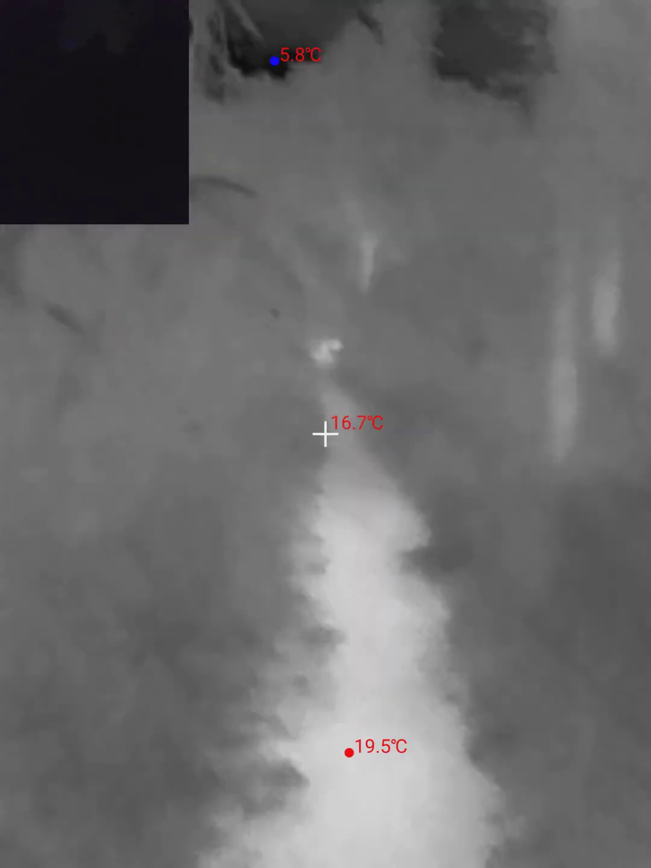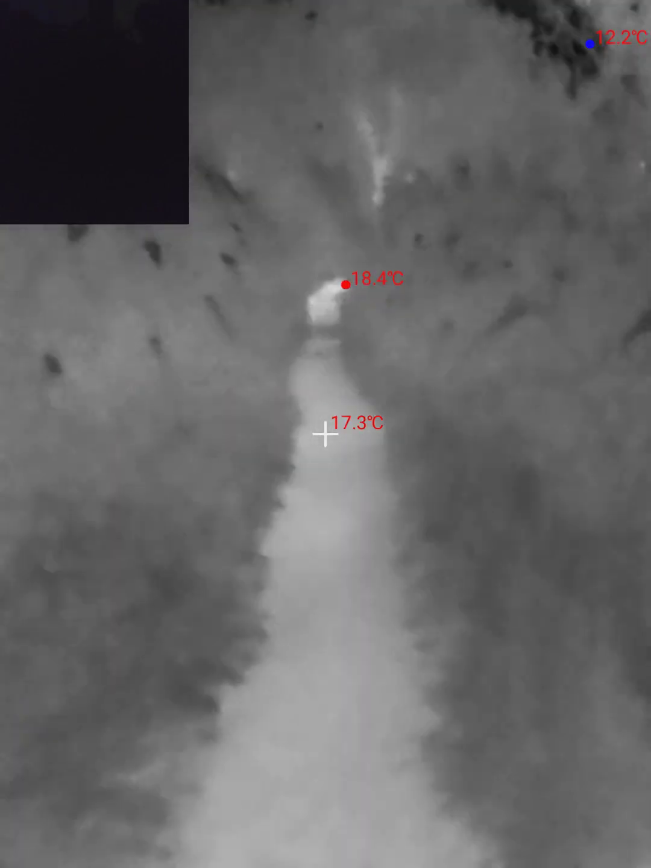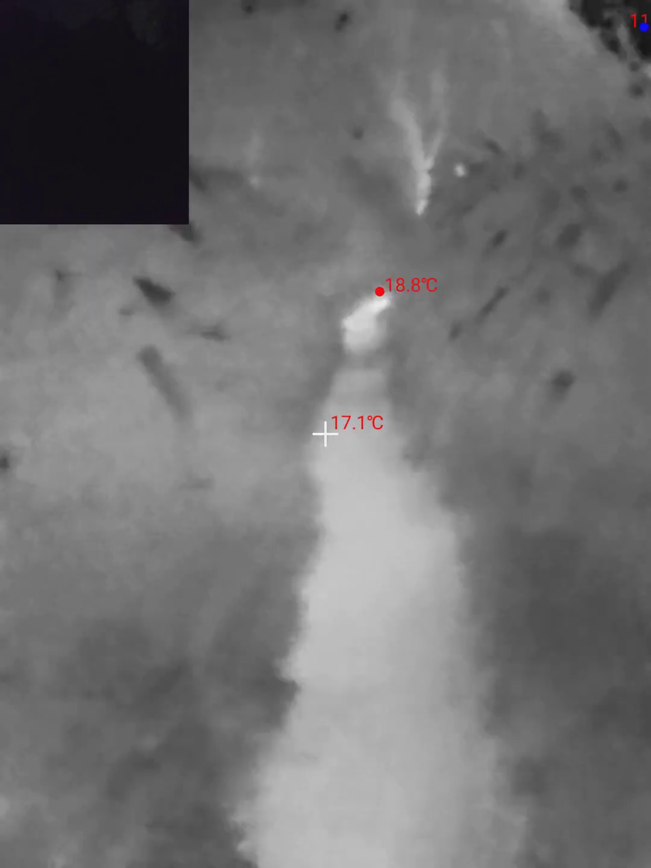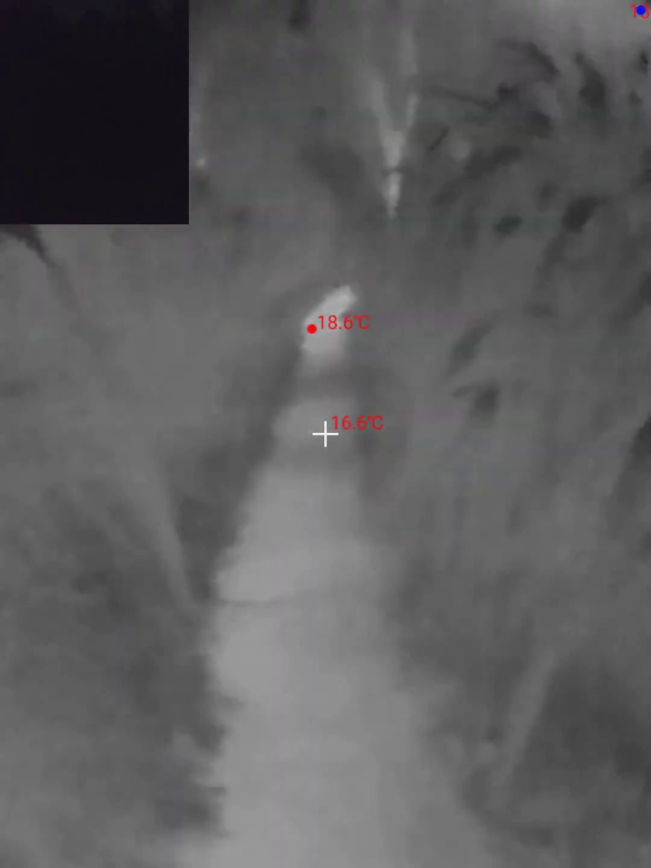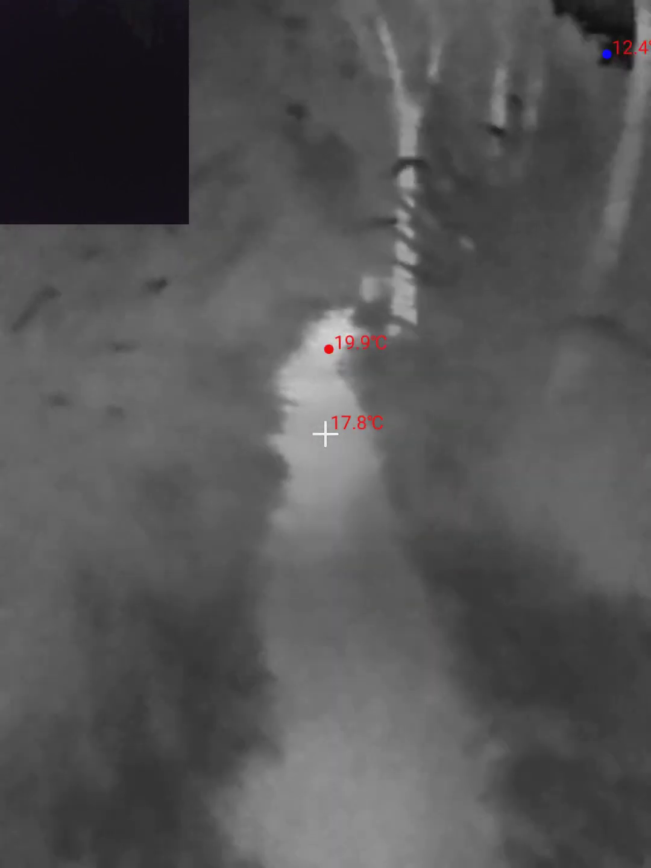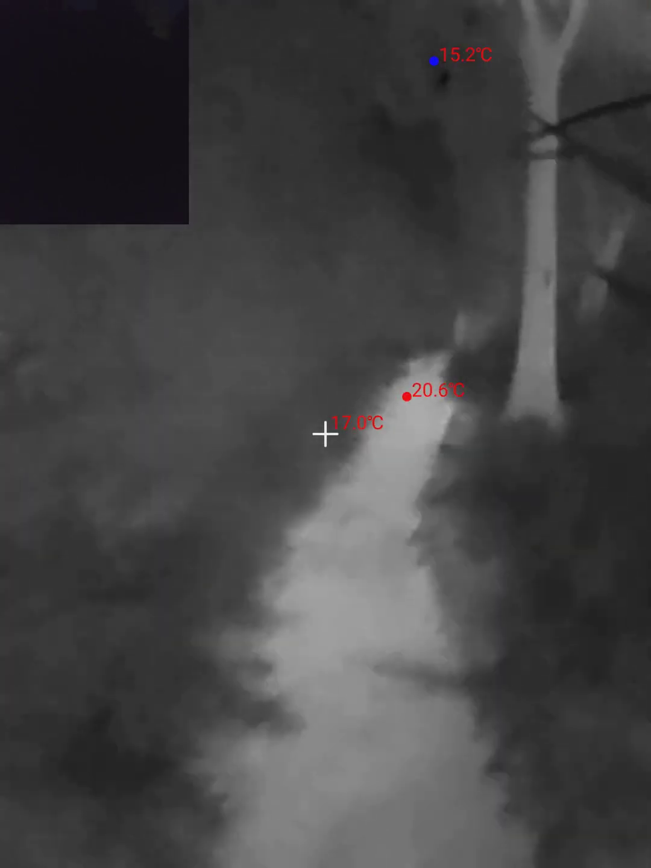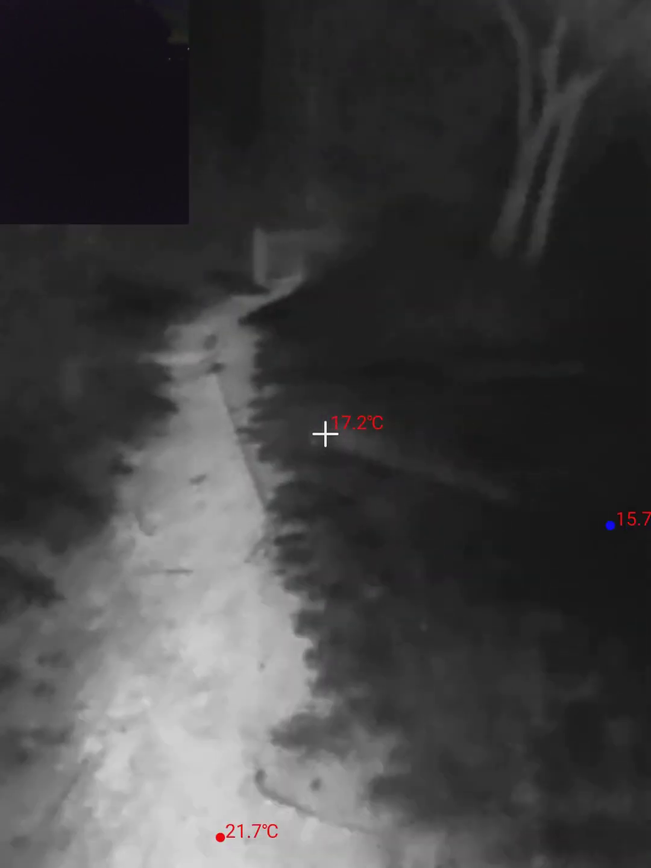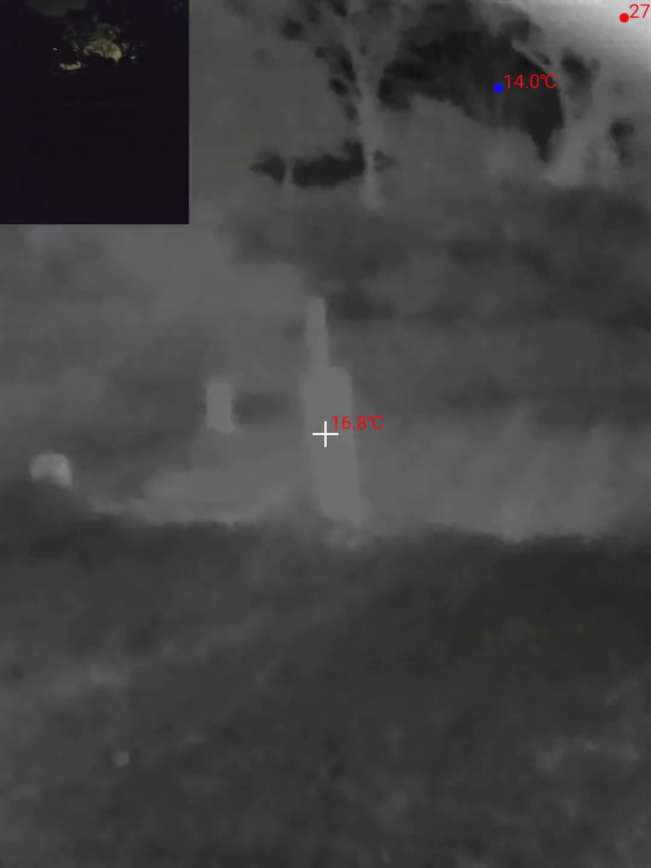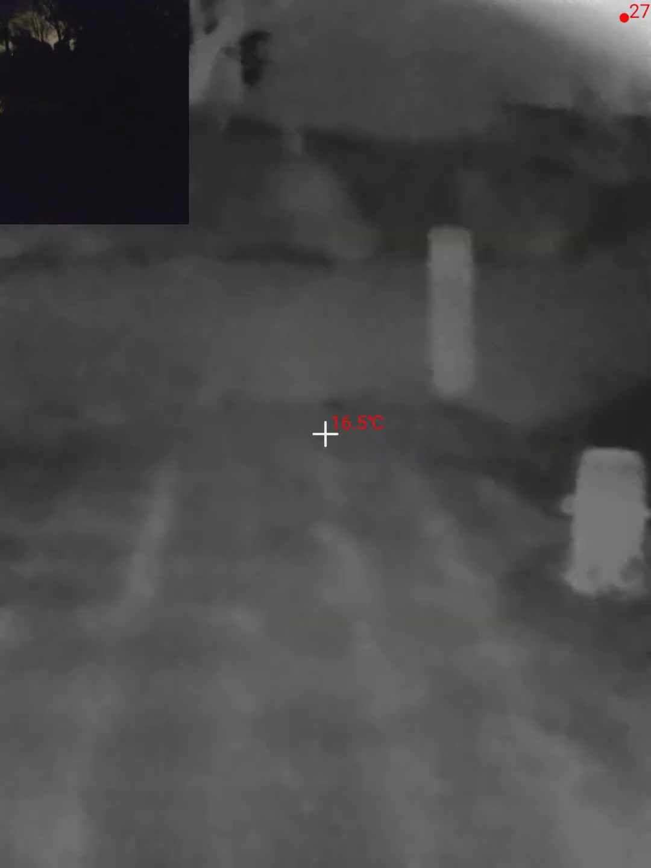Okay, in just a moment I'm going to get to a spot where we'll get to the river, and the river usually looks quite surprising. I haven't actually tried this part of the river, but you can see the currents of different water mixing and all of that type of stuff. Let's have a look. Okay, right, so I'm just arriving now at a spot where we can look at the river. And this is really interesting.